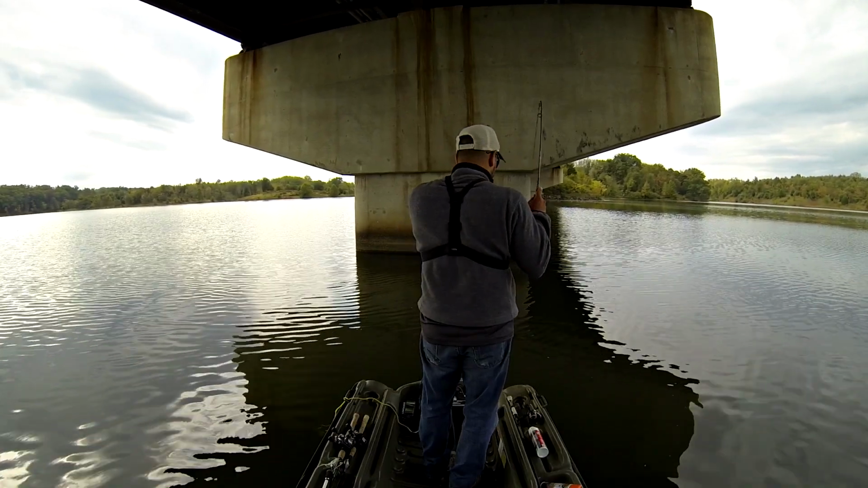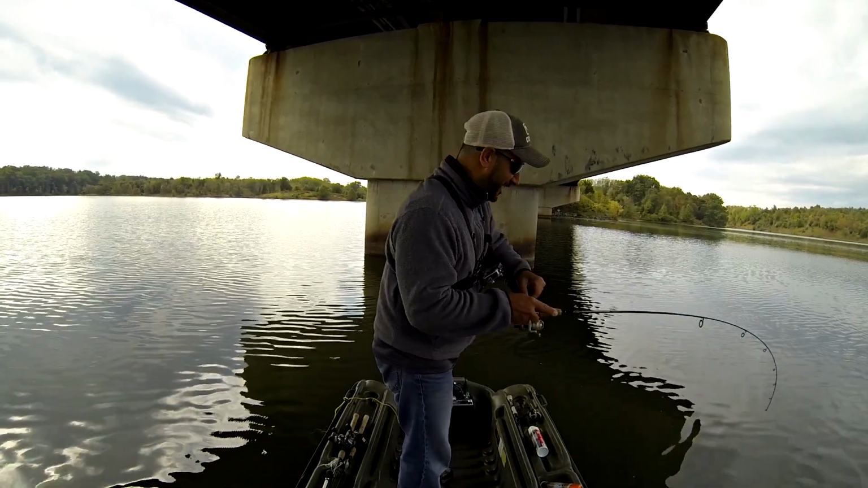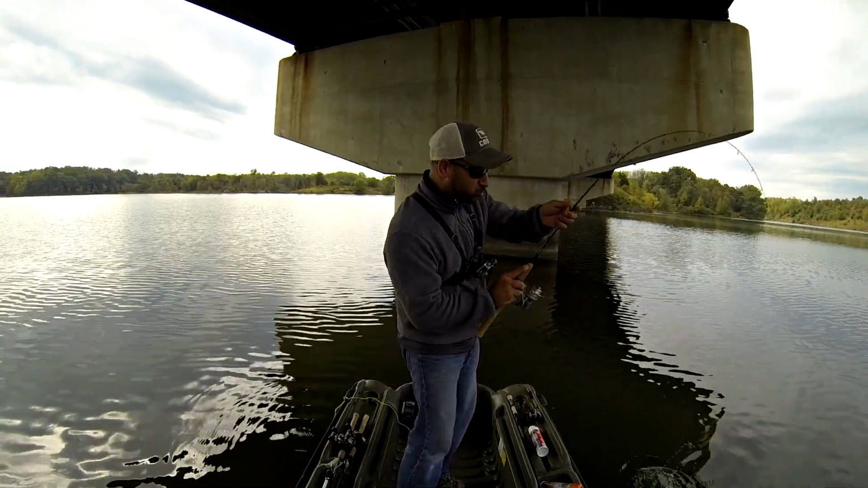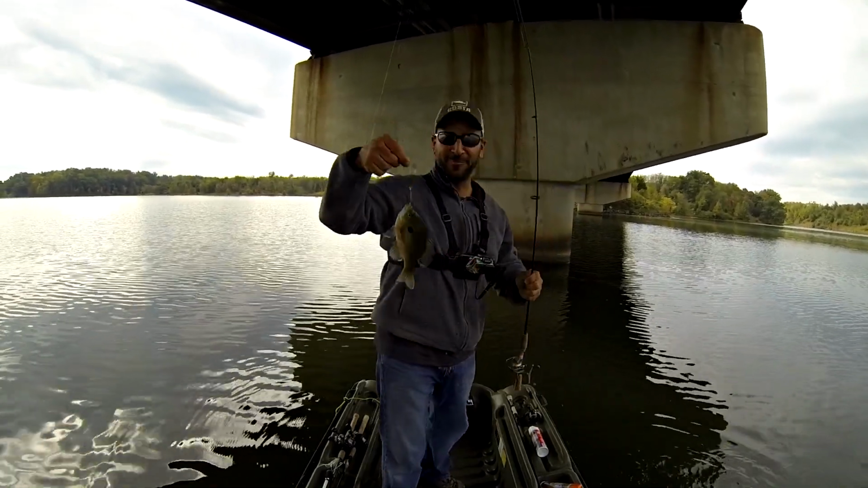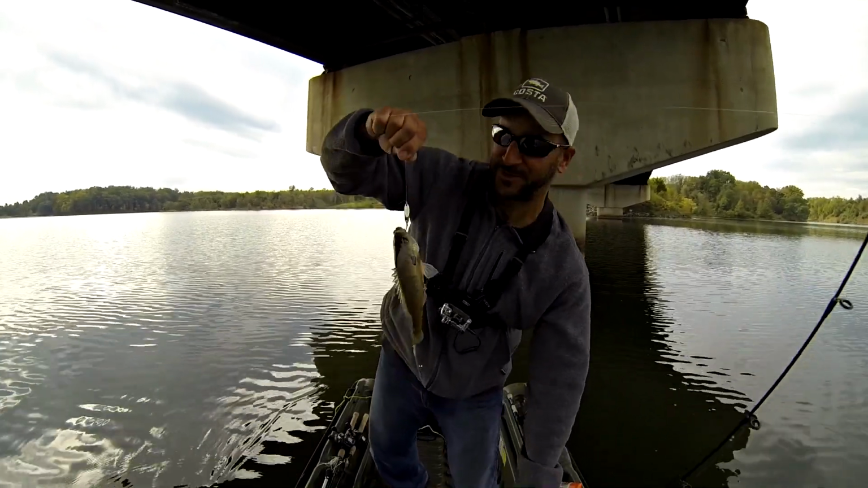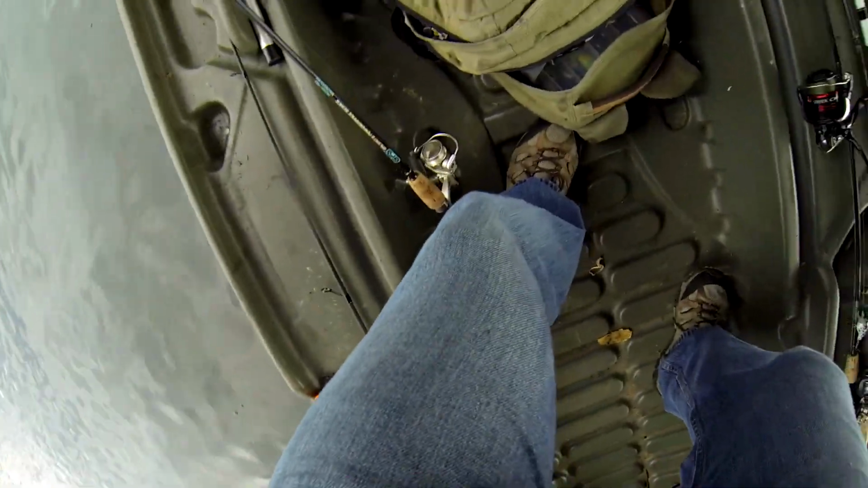There we go. It feels a little bit better. It's always so hard to tell what you got. These little ultralight rods, sometimes those little ones fight really hard. Whoa, holy crap! Look at the size of that bluegill. Now, I like bluegill, they're nothing like a crappie, but that's a really nice palm-sized. Oops, let's let him go.